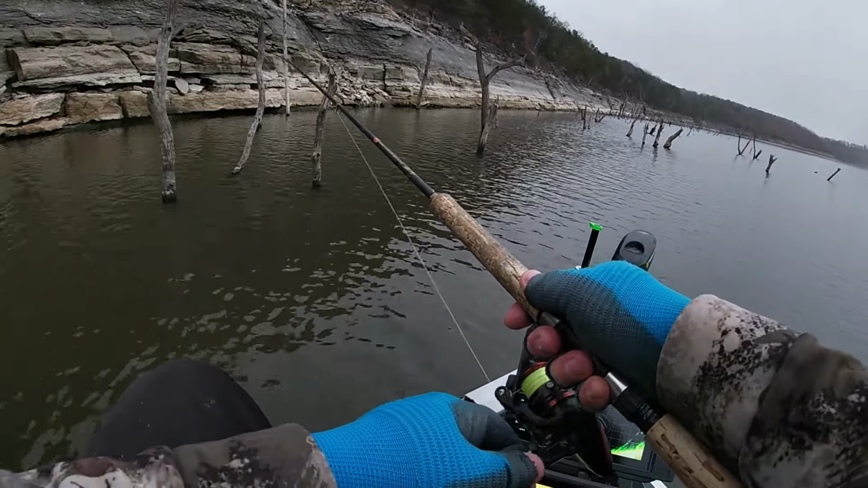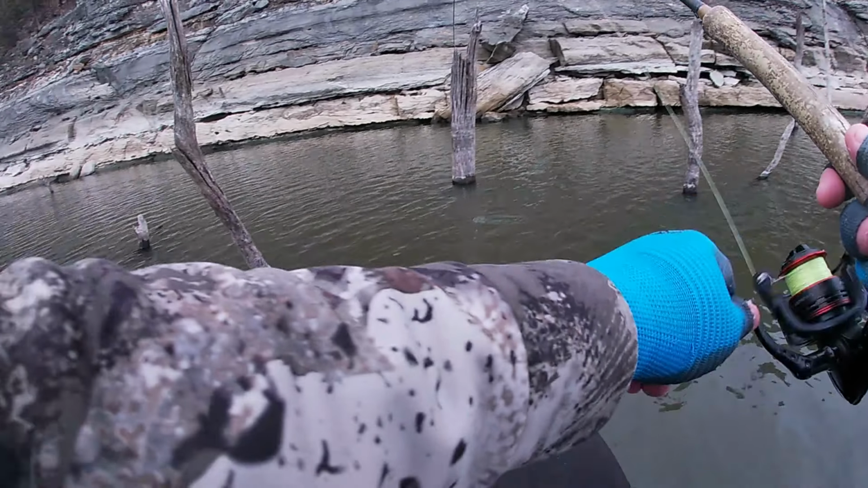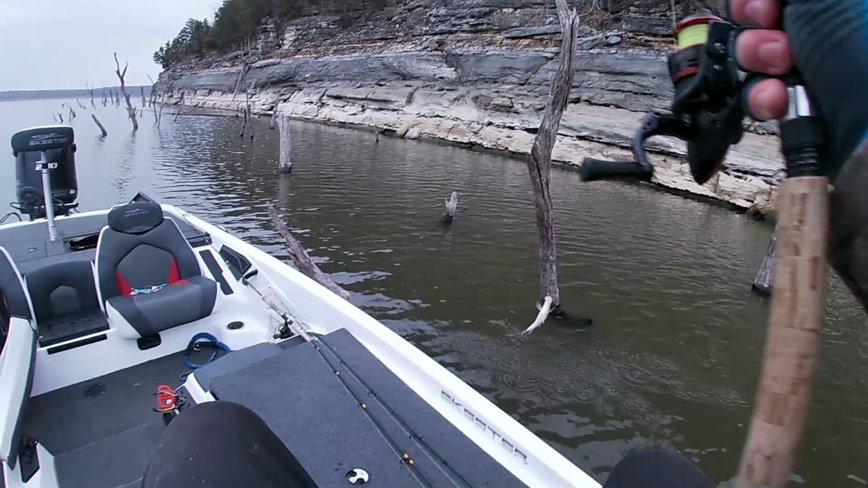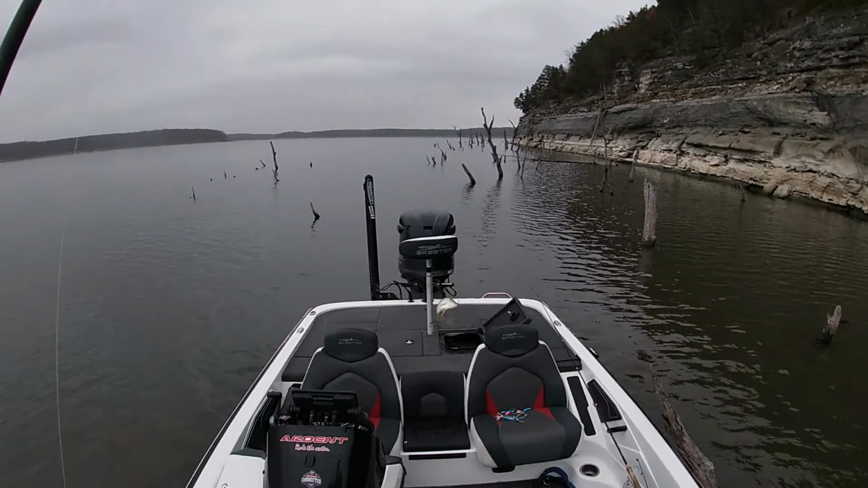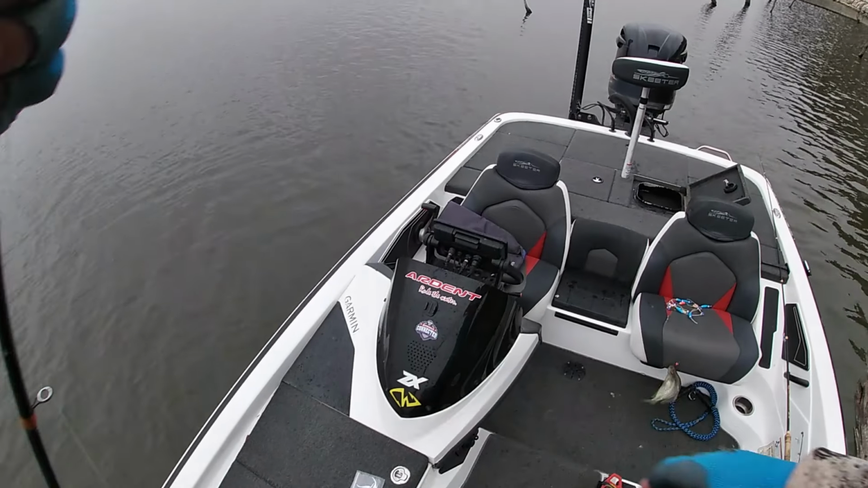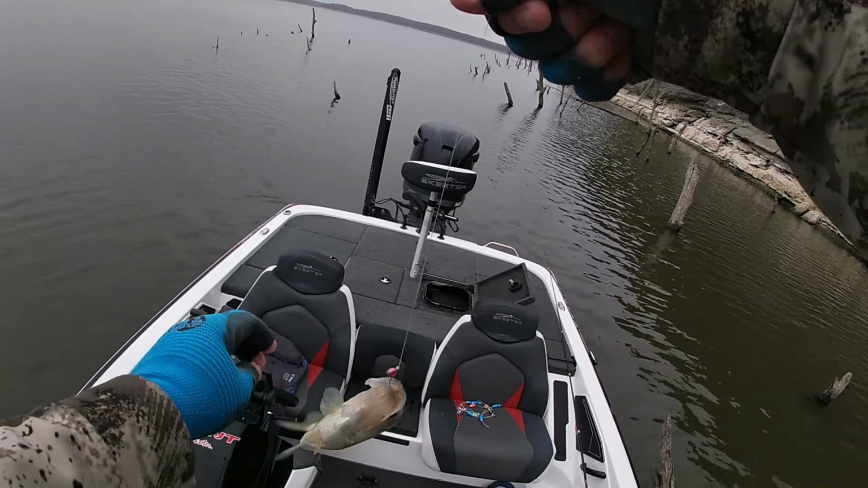Comes one. There he is again. There's another nice one. Oh yeah. That's a keeper, but yeah, he is a pretty good one. Yeah, that is another nice one. He didn't look like it coming up. That's an 11-inch fish.